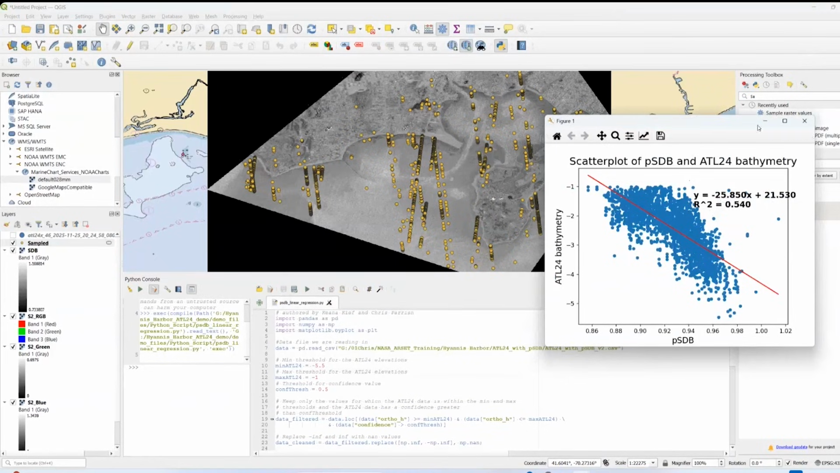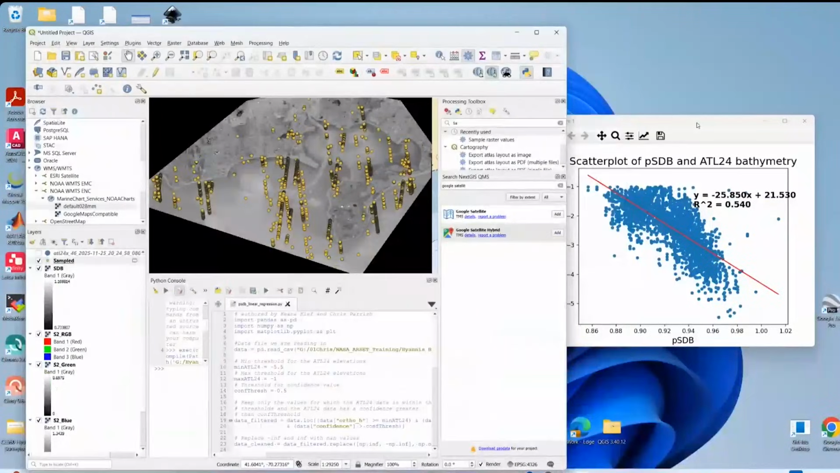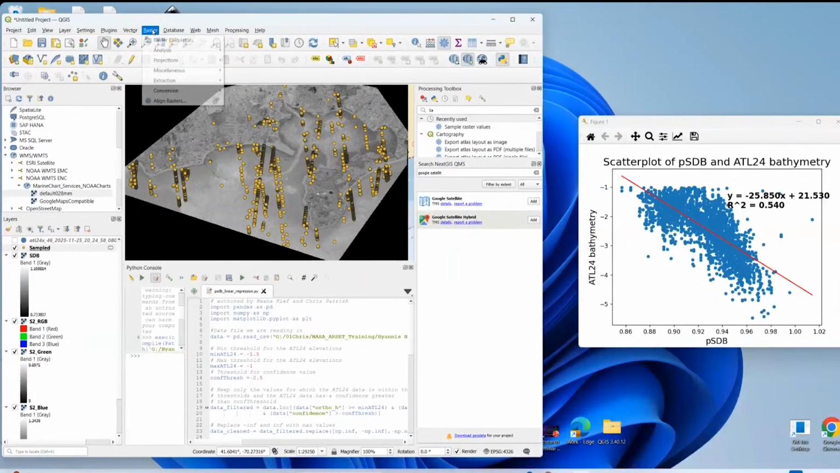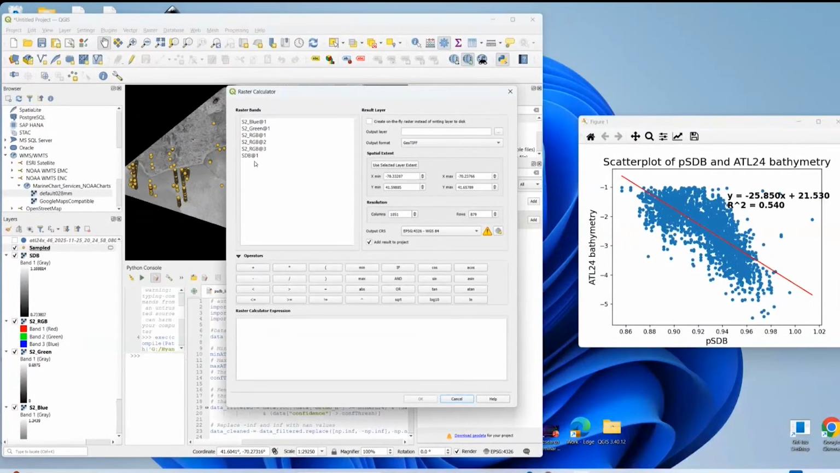This is a point where we're going to go back into raster calculator. Let me see if I can do it this way. I need to keep the scatter plot up because I need to be able to see these numbers. So I'm going to go back to raster calculator. And what I'm basically going to do is apply a linear transformation that is going to transform my pseudo bathymetry to actual bathymetry.